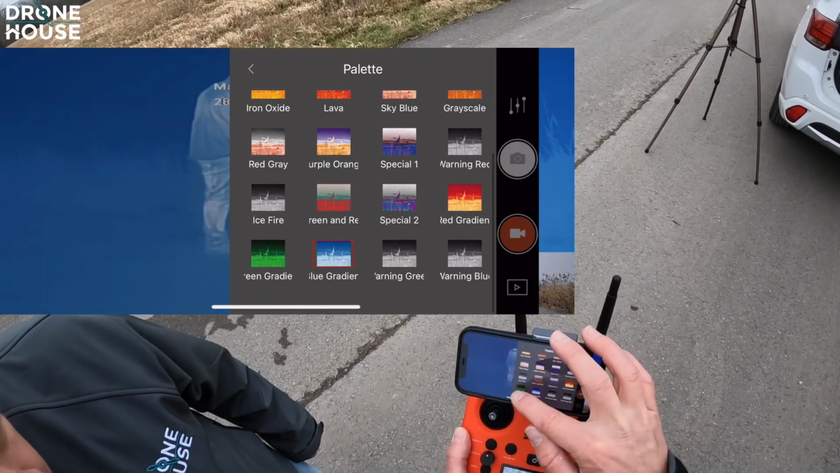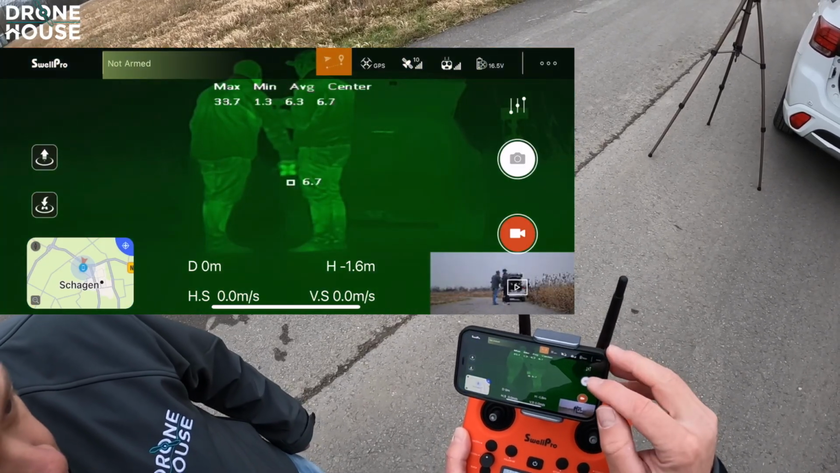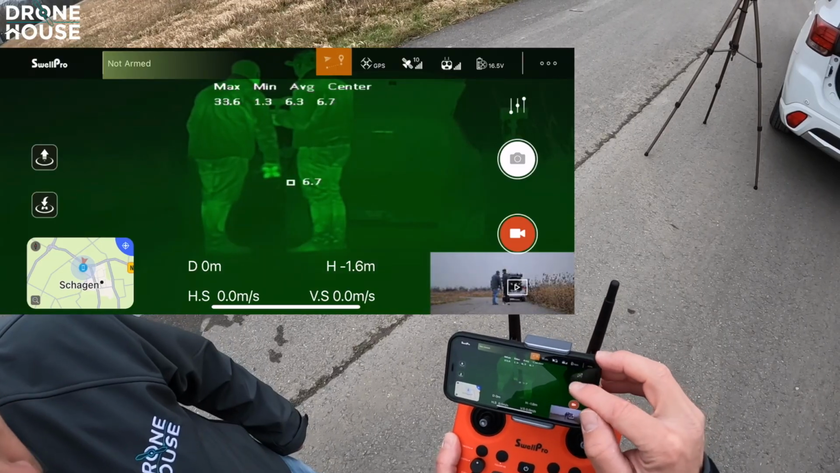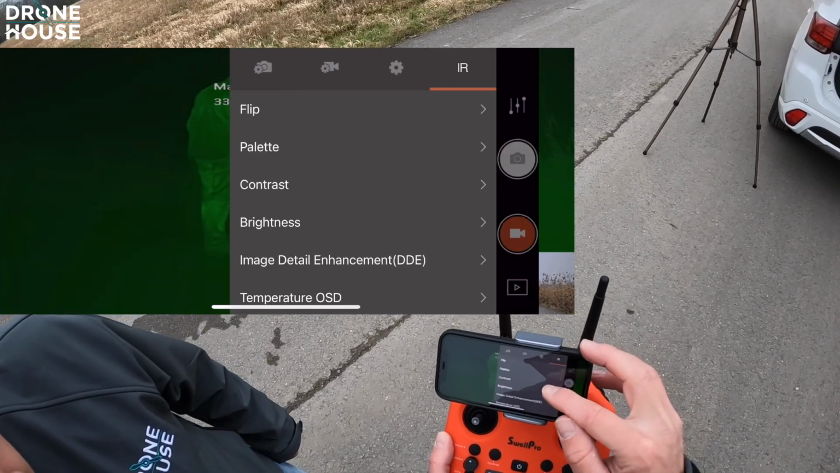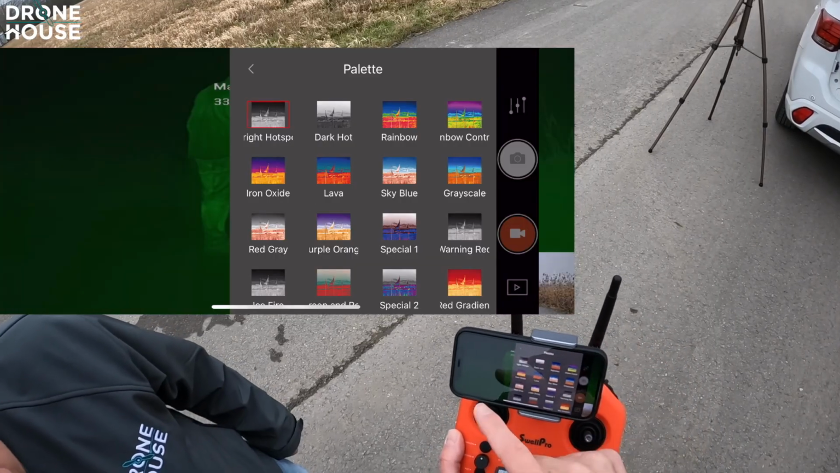This one you see in movies a lot. The green one, like military. It's for the military. Yeah. It would work well at night. Okay, so for now I'm going to keep it on white hot, okay?